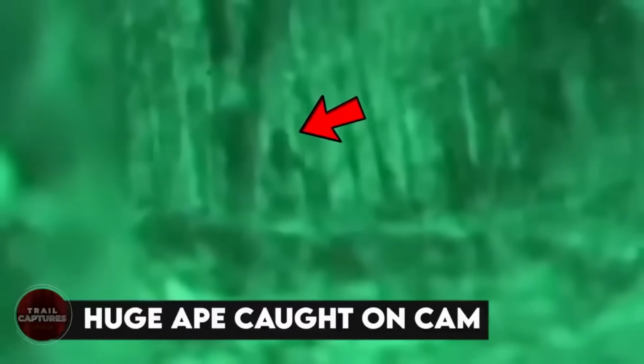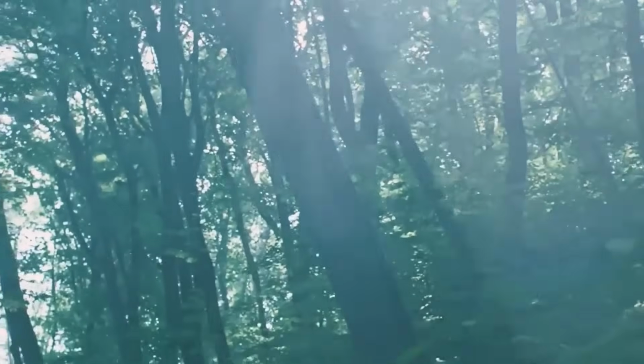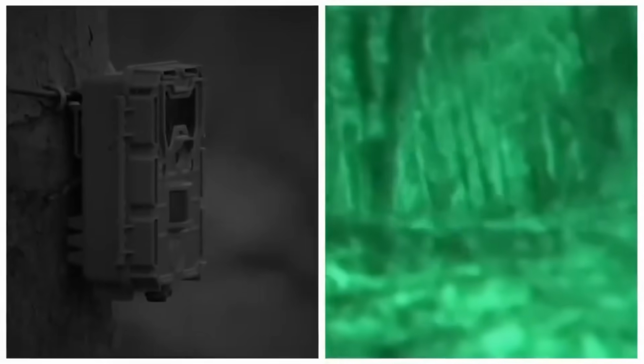Huge ape caught on cam. In a deep, mysterious forest far from the rush and bustle of urban life, a secret unfolded. One day, a motion-activated trail camera captured something extraordinary. The footage was blurry, like trying to see through a misty window, but the sight was unmistakable. A colossal black ape-or-such-like animal.